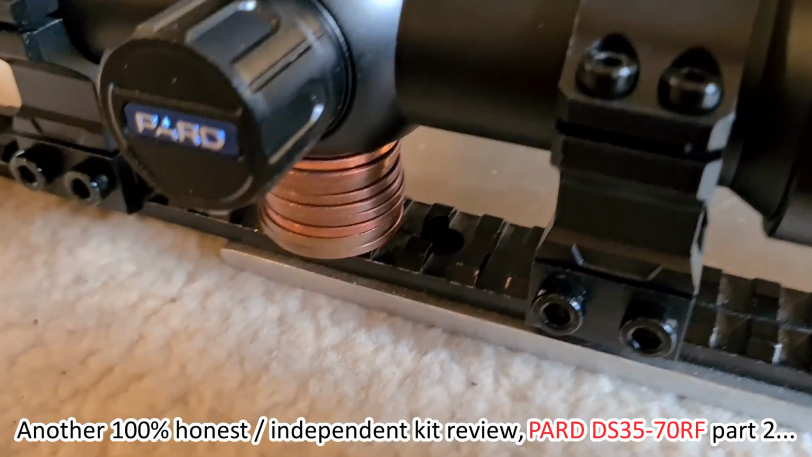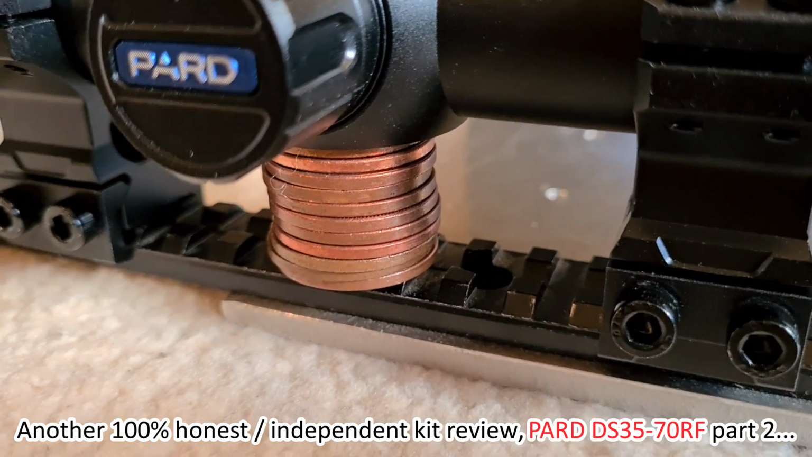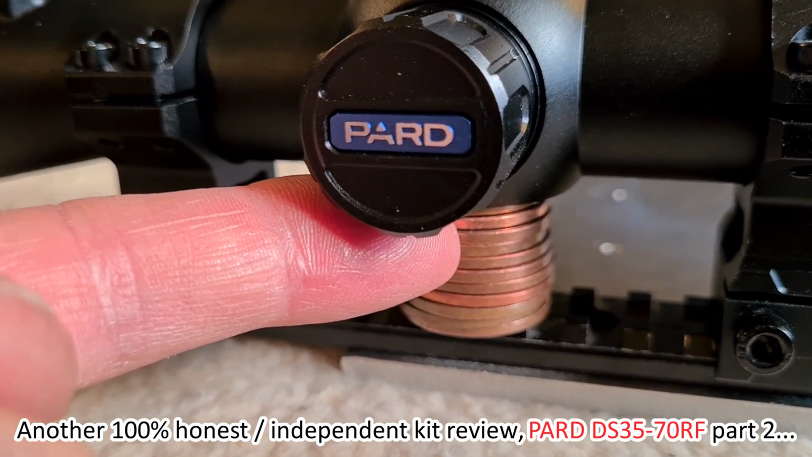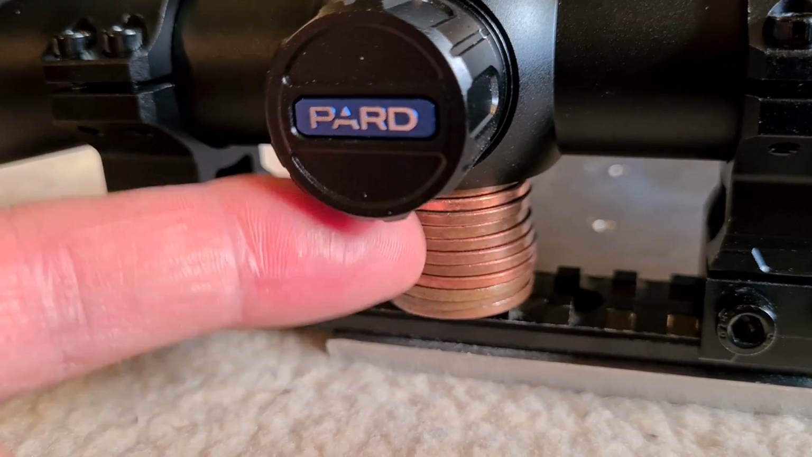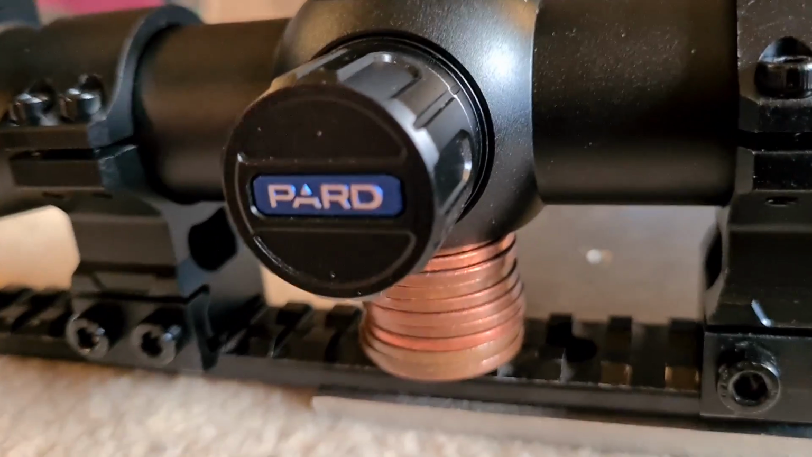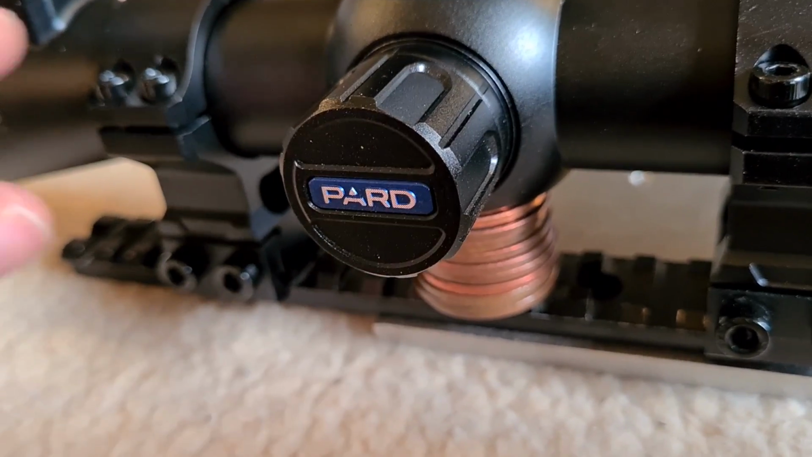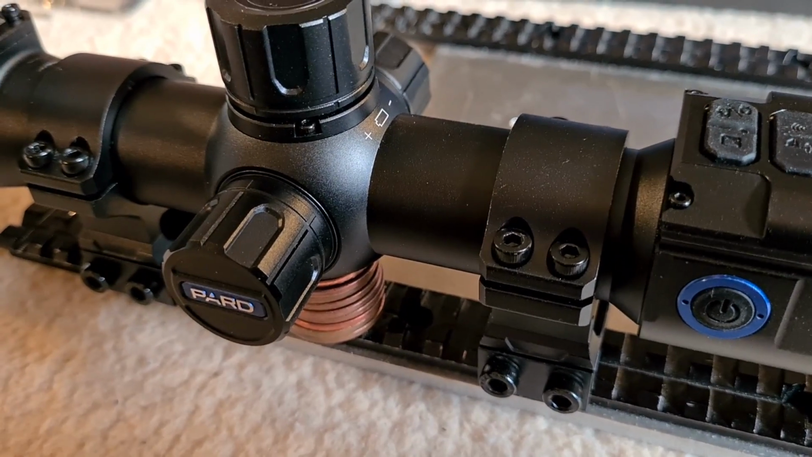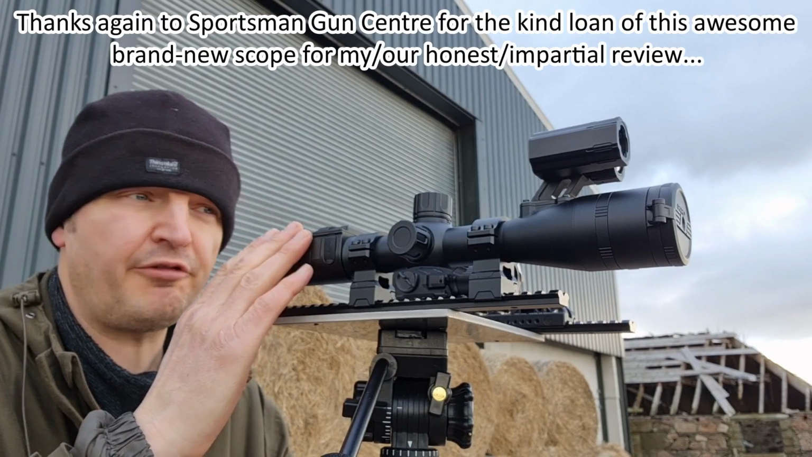This is my usual method for leveling up a scope on a Picatinny rail. Fortunately, the bottom of the Pard DS35 saddle is flat. This lends itself, so 11 2p pieces in a stack, and that's the scope perfectly leveled on the Picatinny rail. That's with the mounts nipped up a little bit. So what I'll do now is slide these out and then just nip up the scope mount screws and get it secure.